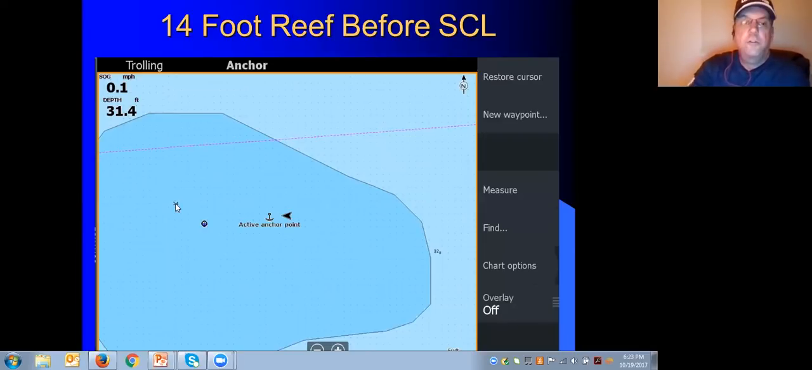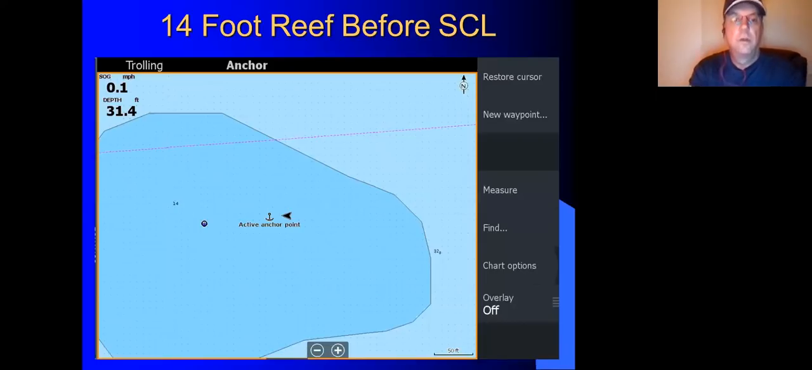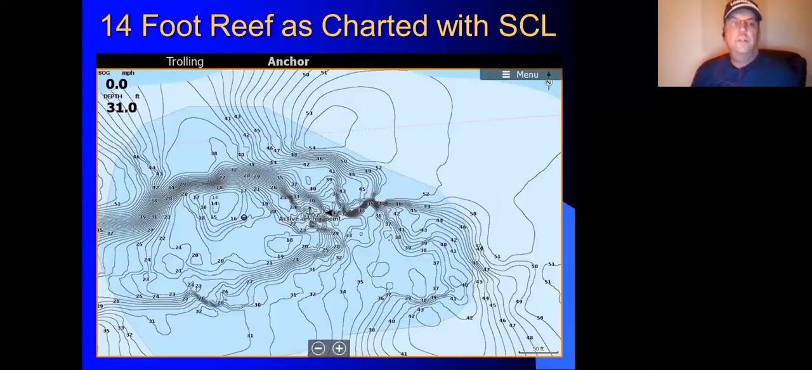After I mapped this area, that's the same reef where I actually did map the contours. The thing I thought was interesting is this 14-foot reef reference number is literally right next to the 14-foot peak that SonarCharts Live actually found, which I thought was pretty amazing, that it was that accurate.